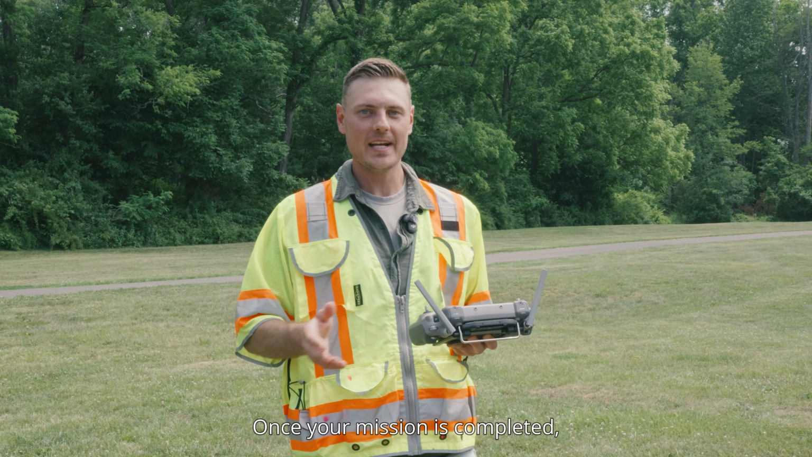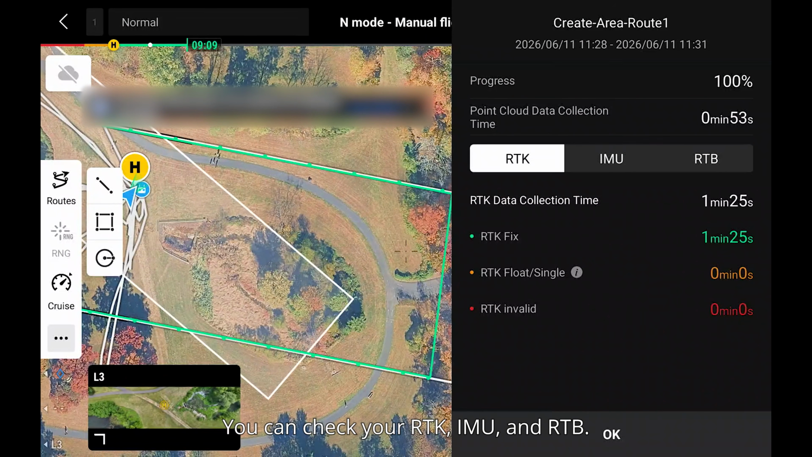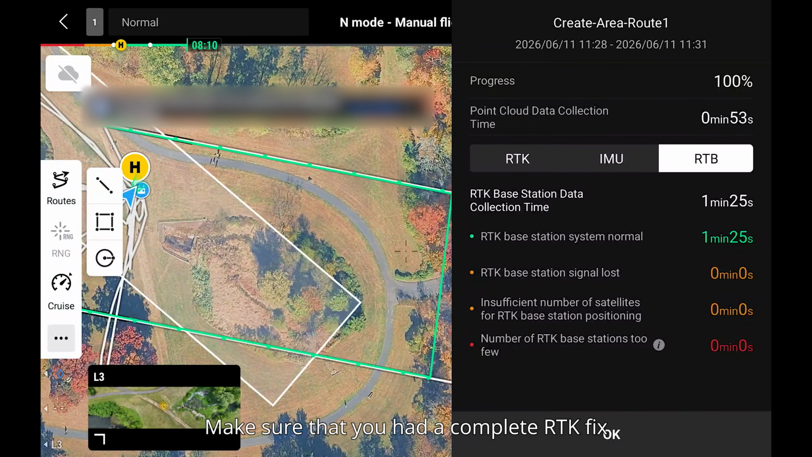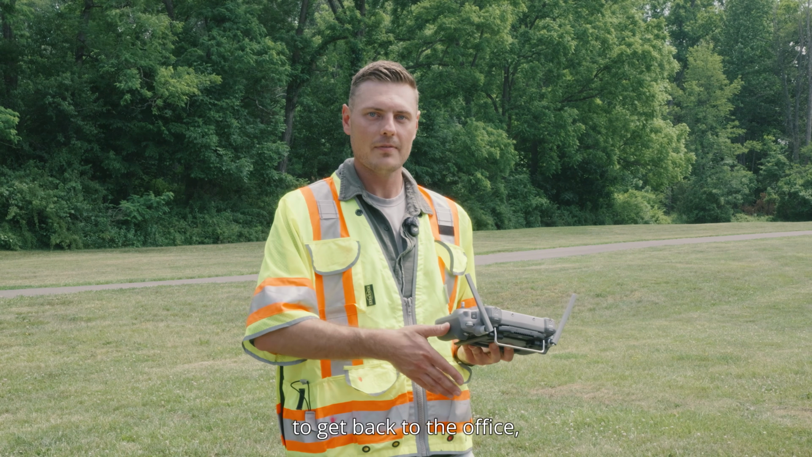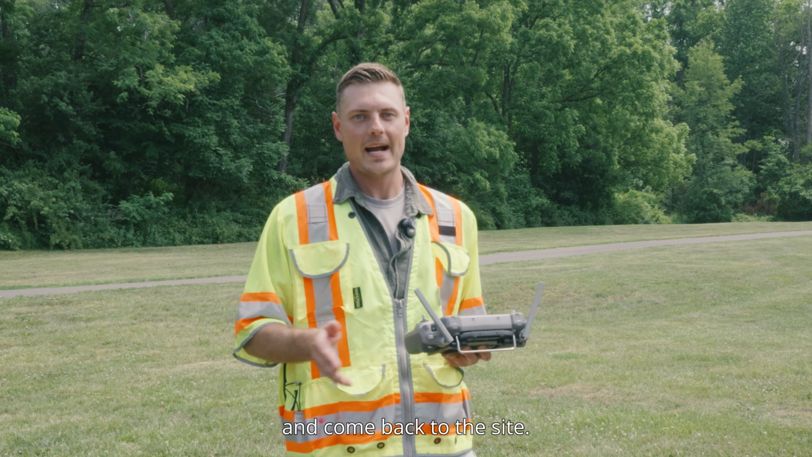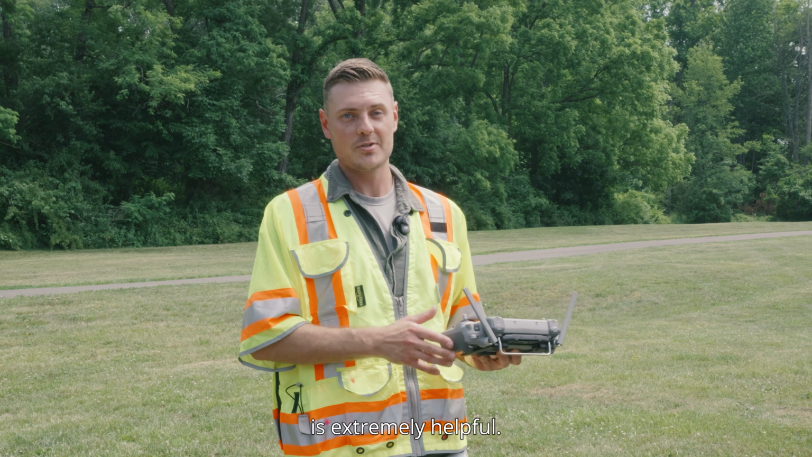Now, once your mission is completed, you can actually check a quality report for the LiDAR data that was collected. You can check your RTK, IMU, and RTB, make sure that you had a complete RTK fix throughout the entire flight. This is huge because you never want to get back to the office, find out that your data was wrong or incorrect, and need to remobilize and come back to the site. So being able to see this up front as soon as your mission is done is extremely helpful.